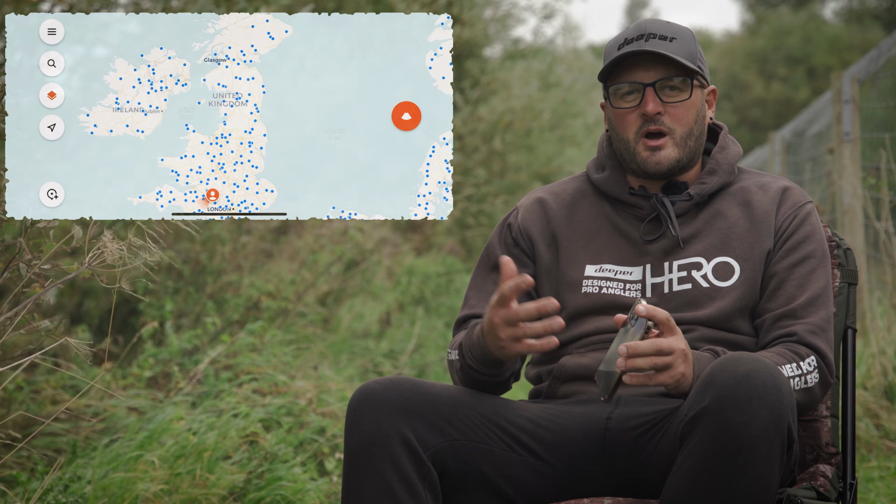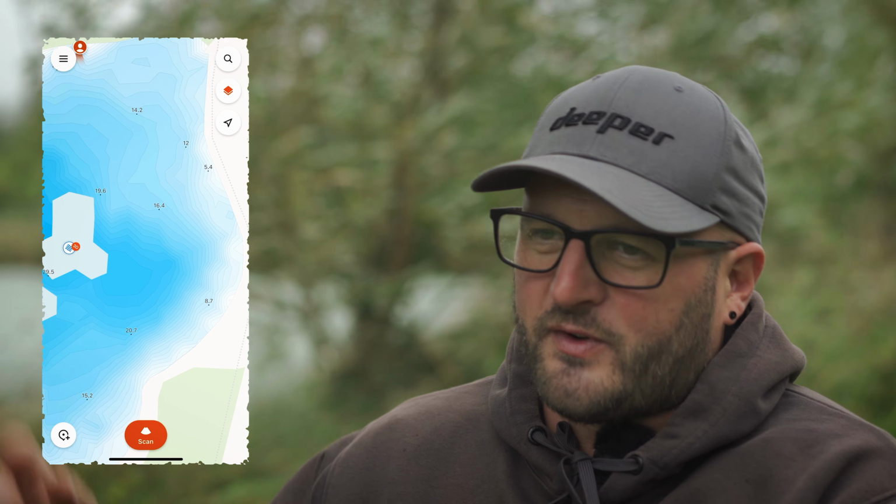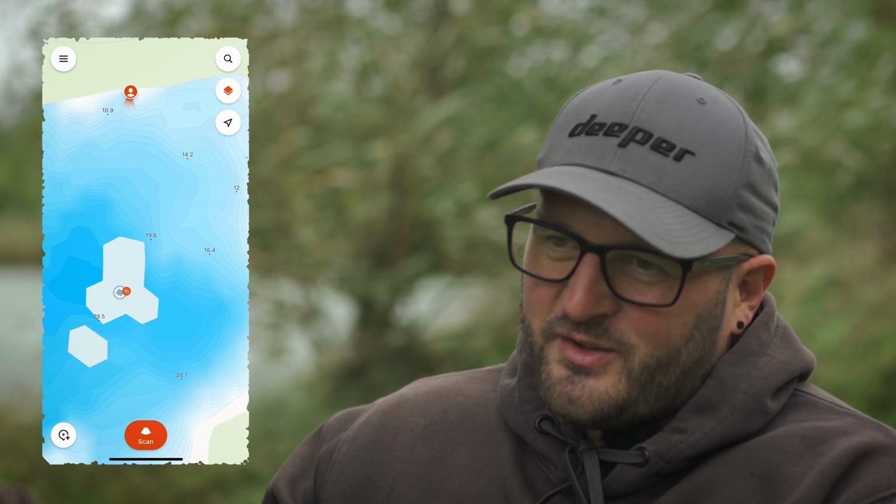And what this will give you is 50,000 lakes globally and access to their lake depths mapping. So depending on where you are in the world, you'll be able to scan in to the mapping and zoom in to your lake of choice, and you'll be able to see all the different depths that your lake contains. So you'll find the shallows, you'll find the deeps, you find all the ups and downs. So it's well worth looking into.